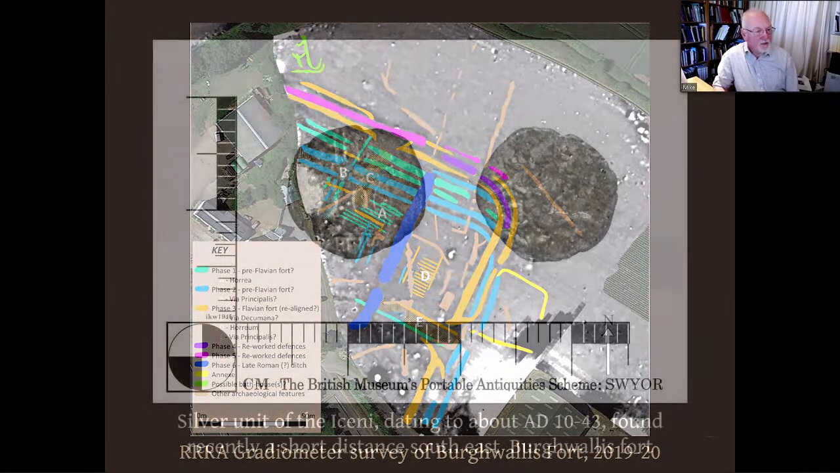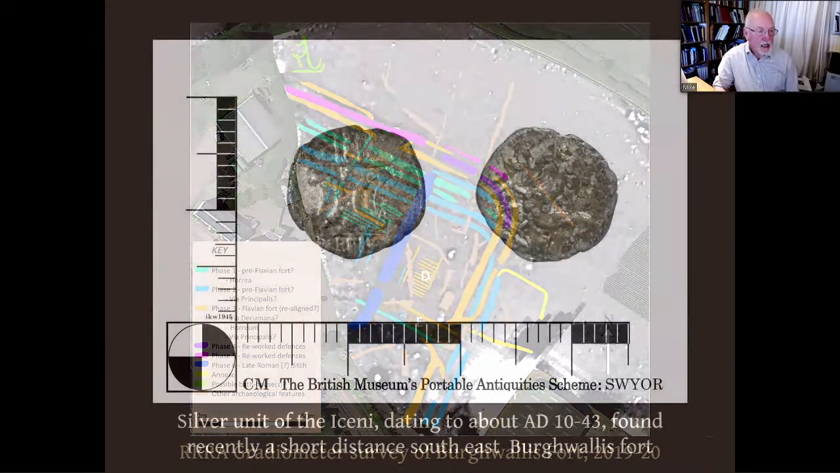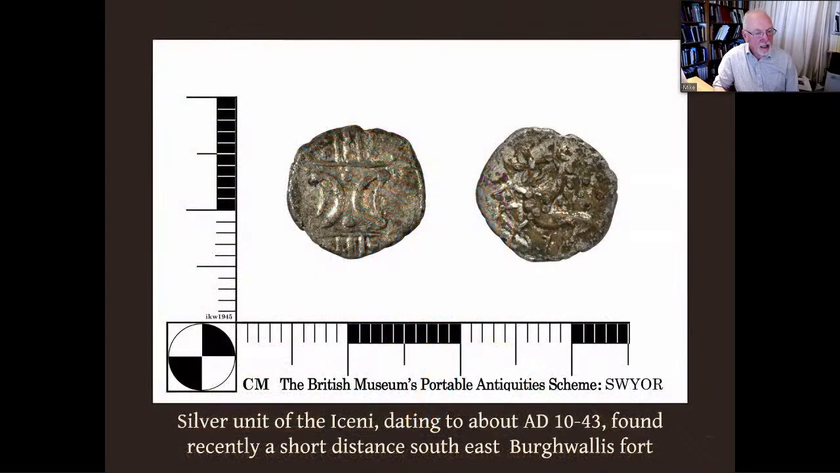And if that wasn't enough, very recently, a silver unit of the Iceni, dating to between AD 10 and 43, was found a relatively short distance southeast of Burghwallis Fort. The coin could feasibly still have been traded and mislaid sometime after the Boudiccan Rebellion, but given the very, very few finds of Icenian coinage, there really are just 3 or 4 found in Yorkshire, the discovery of this on a potentially very early Roman site has to be important.